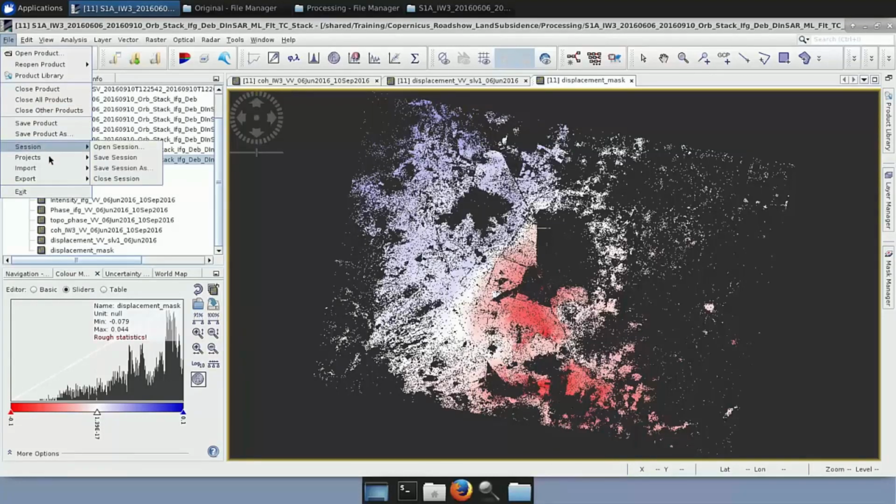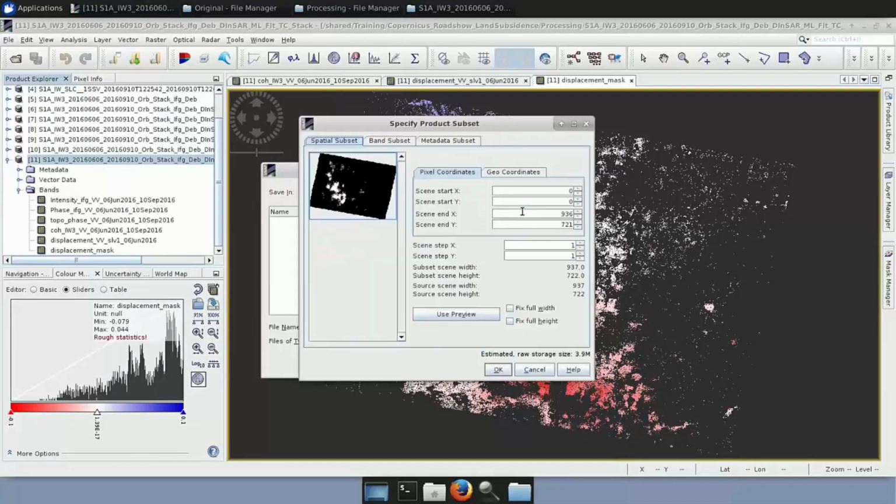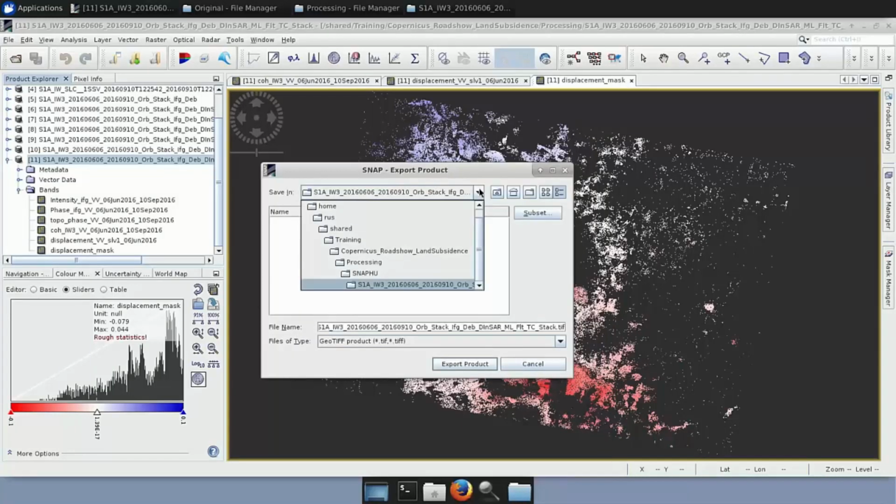You go File, Export, and here you have options to select. If you want, for example, to export it as GeoTIFF, you can go here in the subset, in the band subset, and you can select which of all of them you want to export. It's advisable to export them one by one every time. So if I want to export the view that we have here, I select only the displacement mask. I click OK, and this is created. I select, of course, again here the path that I want it to be stored.